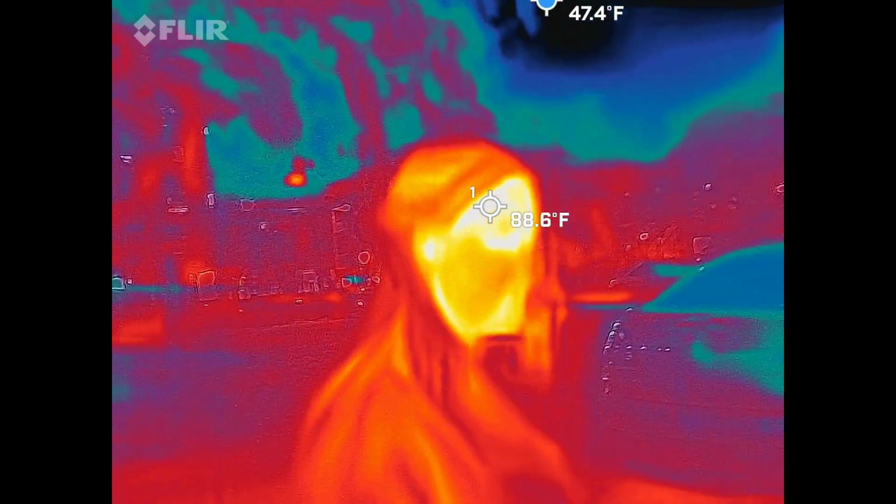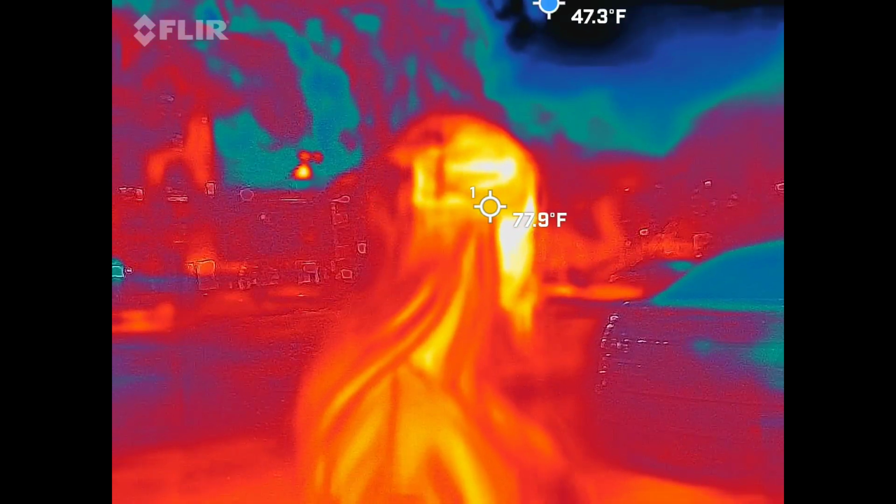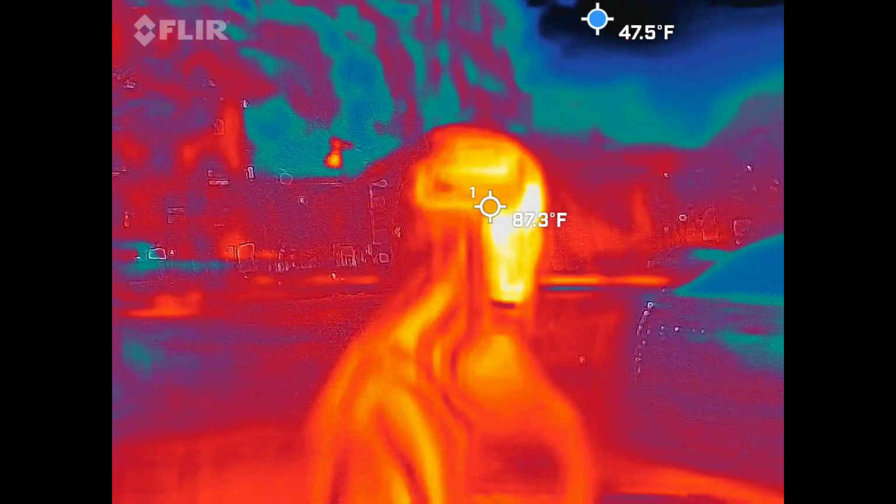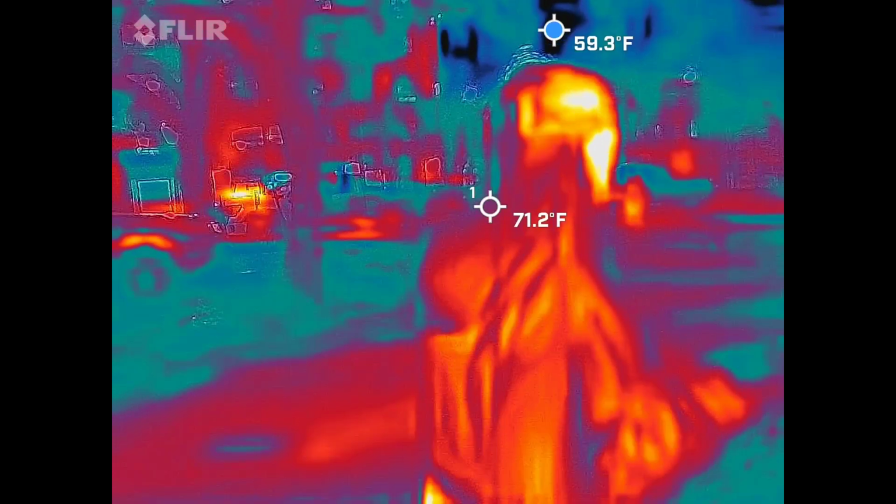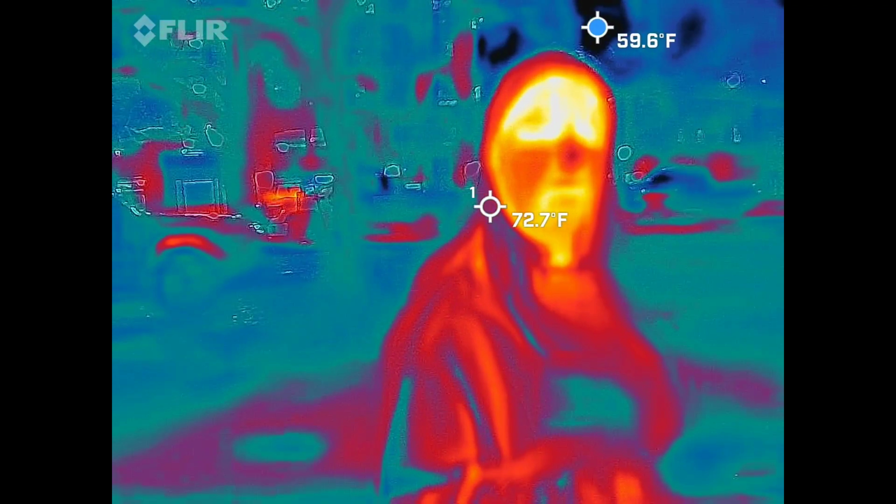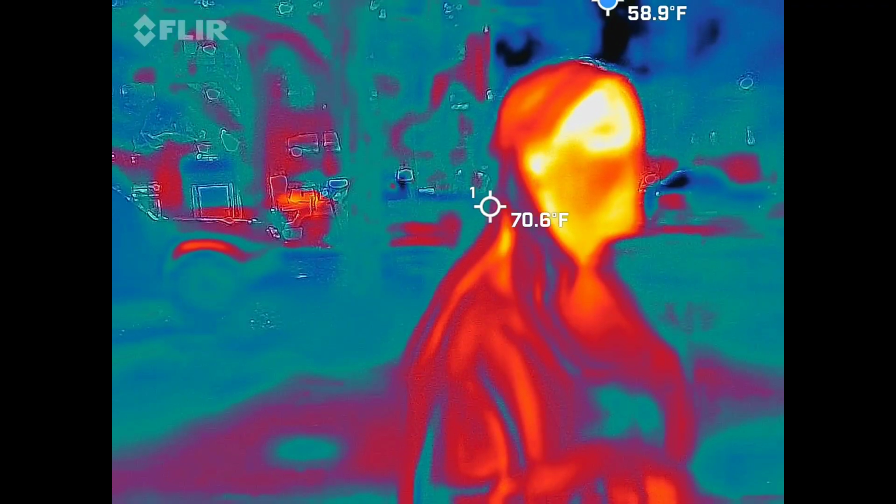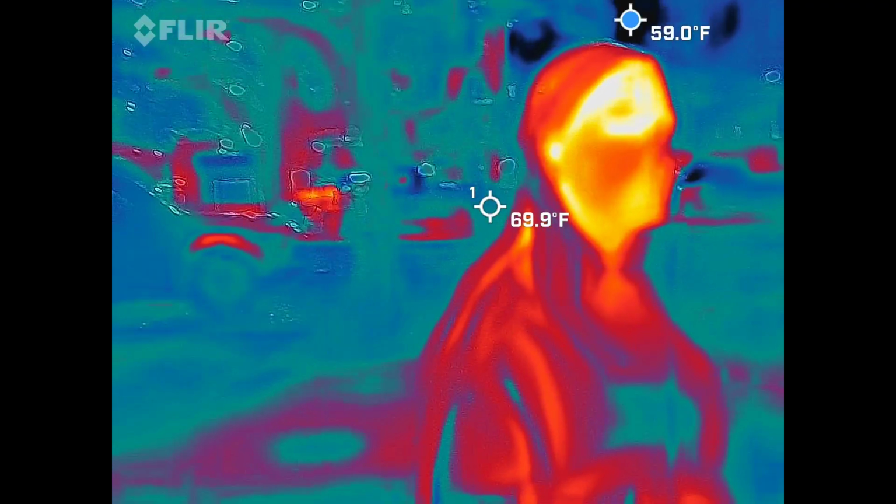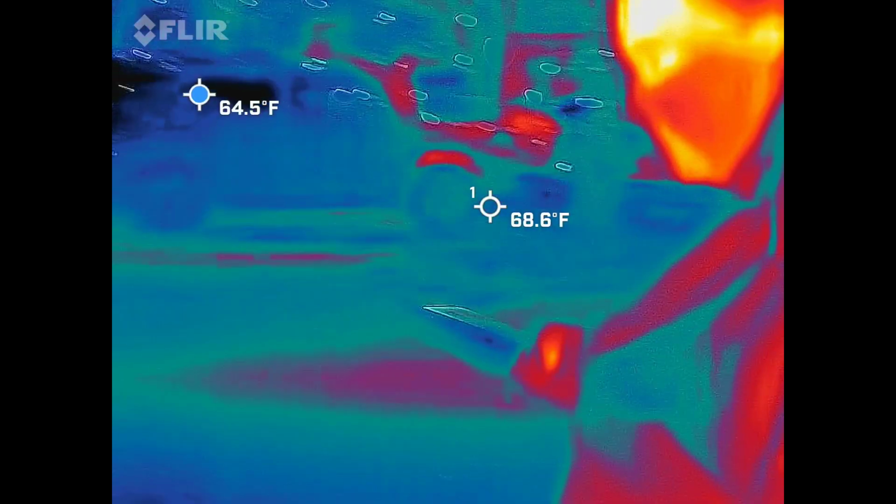Yeah, I don't know what that was. Oh, you don't. Okay, I was making sure you didn't have this car in front. River? It's like river again. Oh, I know.